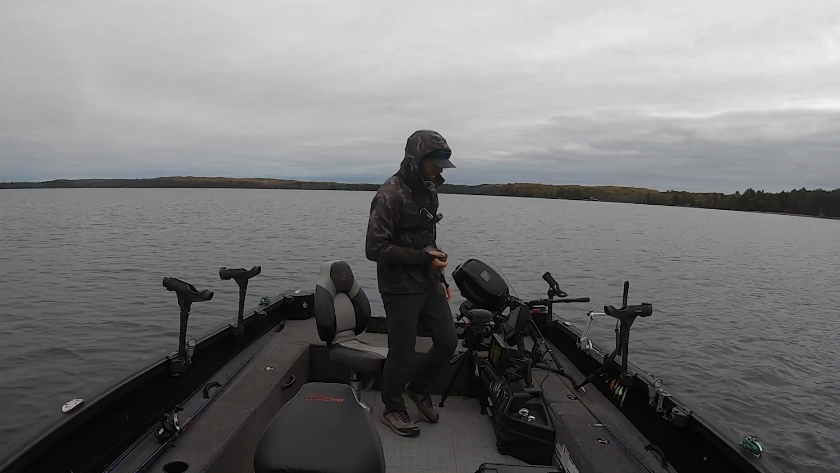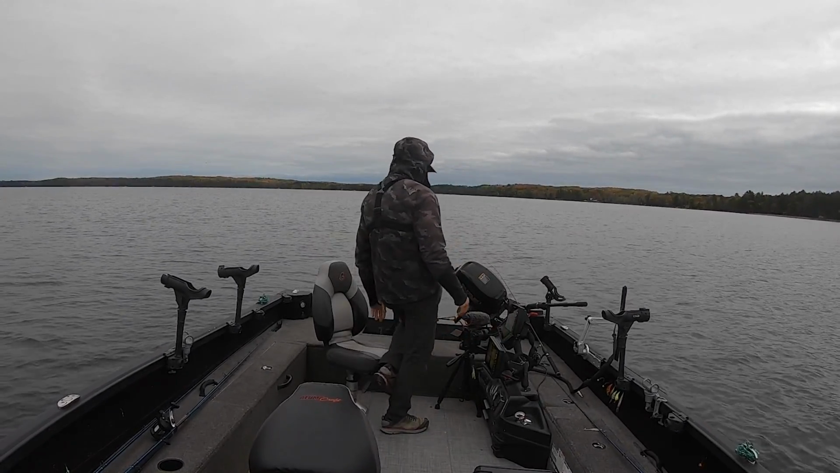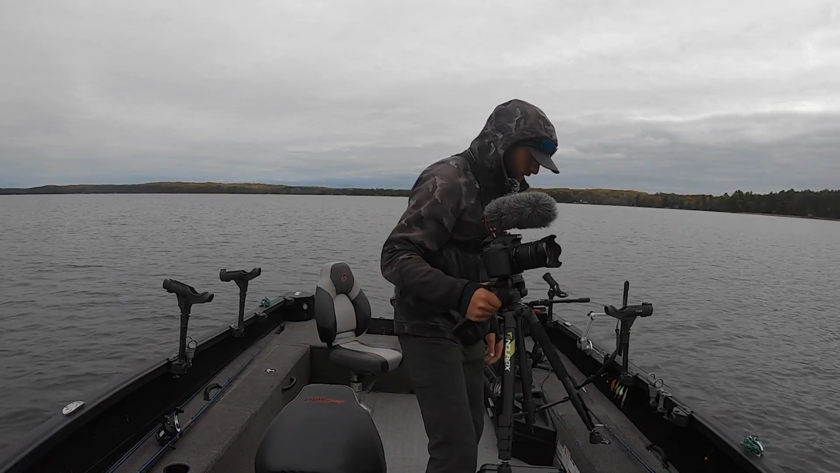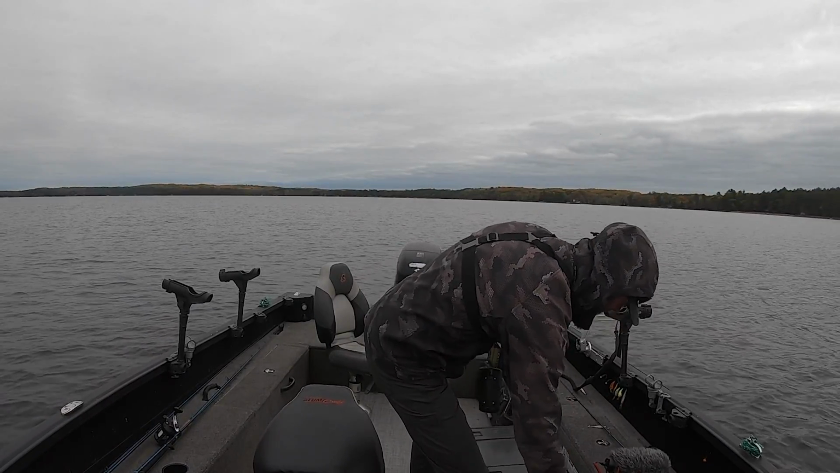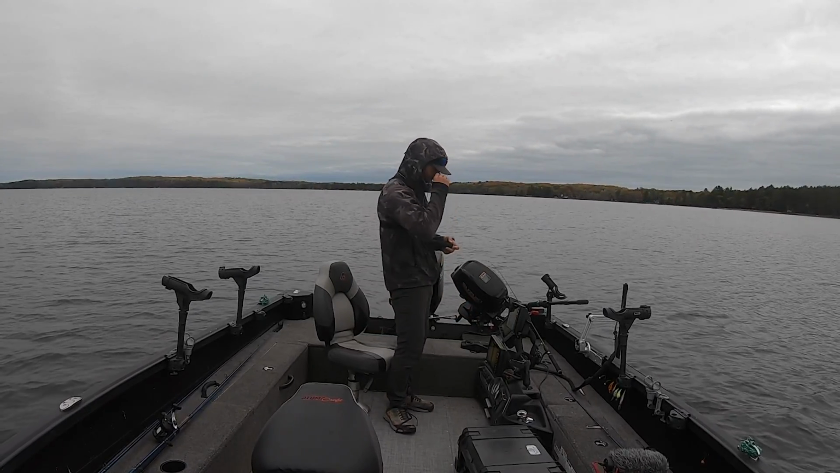All right, so now that we found the fish with side imaging, how do we pick them apart with 360? So I tried to get the camera to record 360 so we could just video it, but for whatever reason it just doesn't pick it up well. And so I'll just take the screenshots for you, Christopher, and hopefully that will satisfy you.